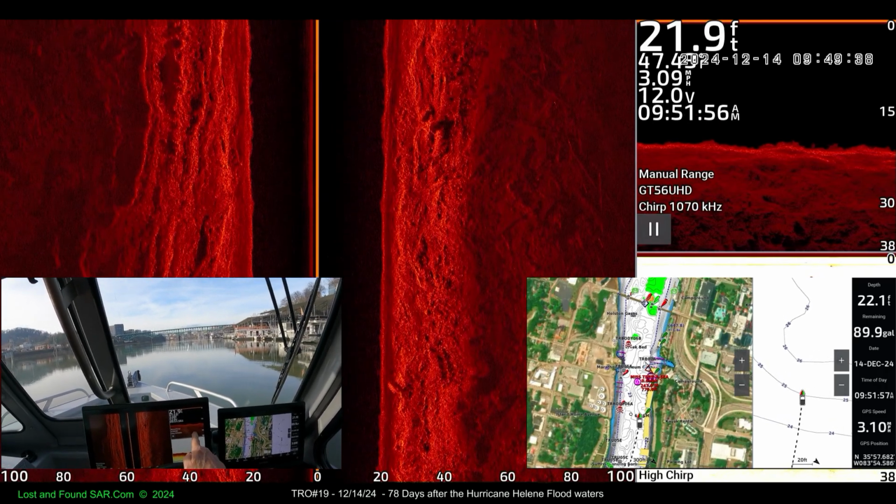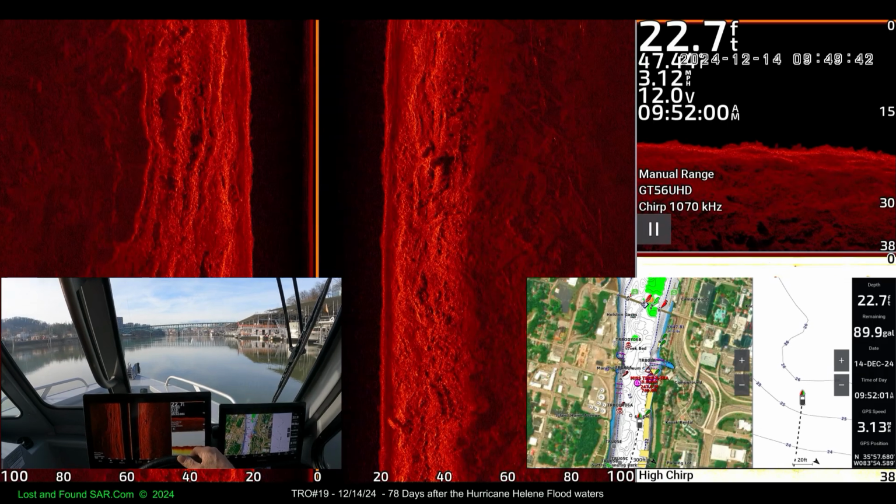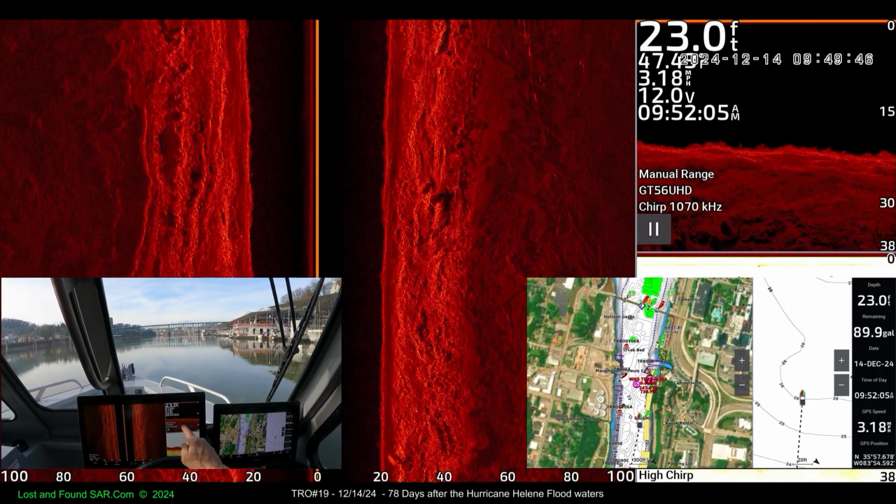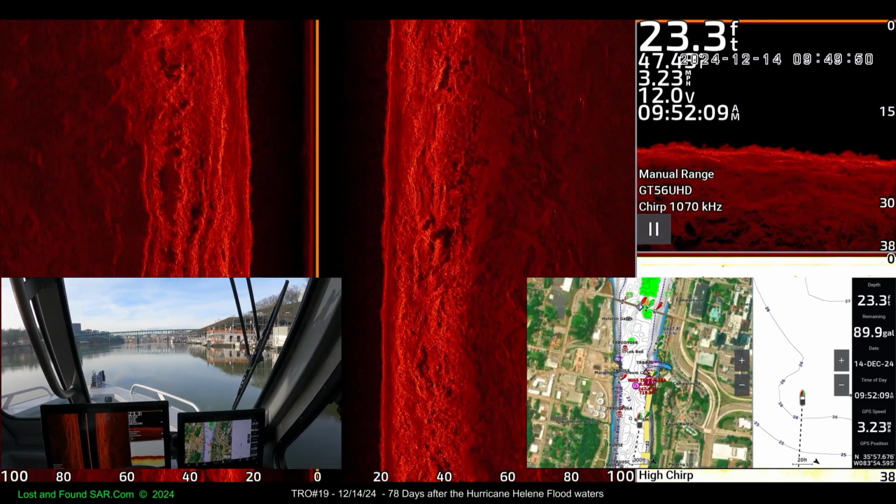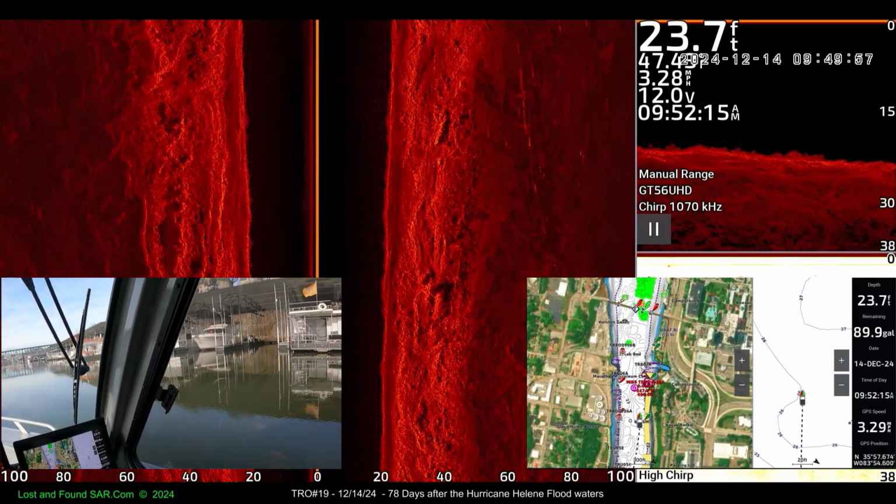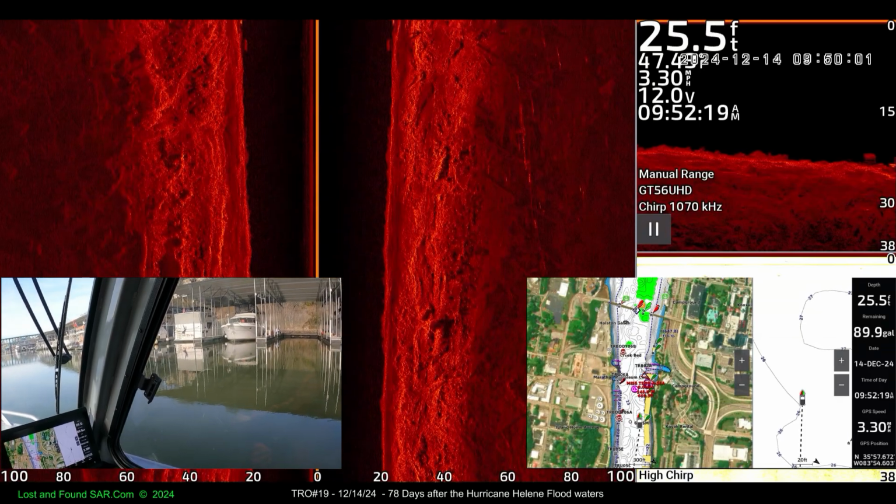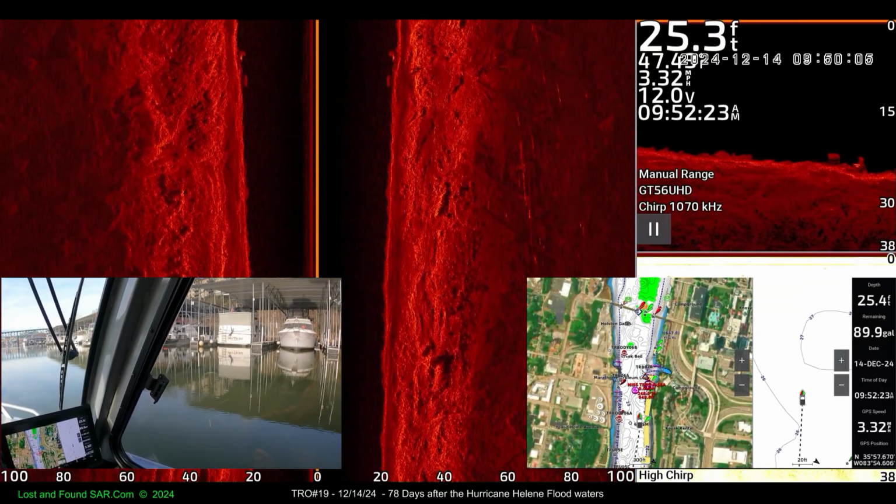Now see our bottom thing now? We get a lot more bottom. See how we're getting more bottom there? That's cool. Shows it all fuzzily. And I don't know how it does this. We need a Garmin guru guy. We need a guy for YouTube. Here's the deal, Chattanooga. That's pretty cool.